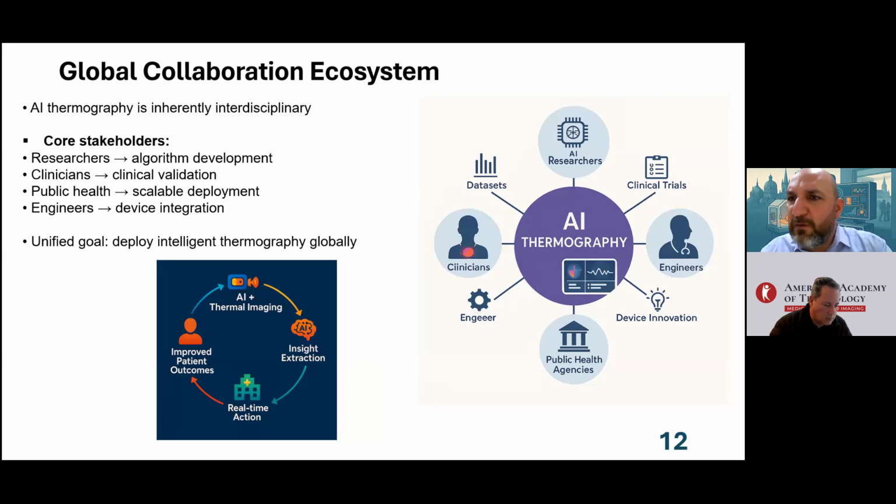So global collaboration in an ecosystem, for sure we want to build. Thank you for this invitation in order to explore this idea about international, global collaborations with the thermology members. Gathering all the AI researchers, exchanging the data sets, the clinicians, the engineers, public health agencies, device developers. All of these will be very good strategies in order to advance thermal imaging and thermology to the next frontier.